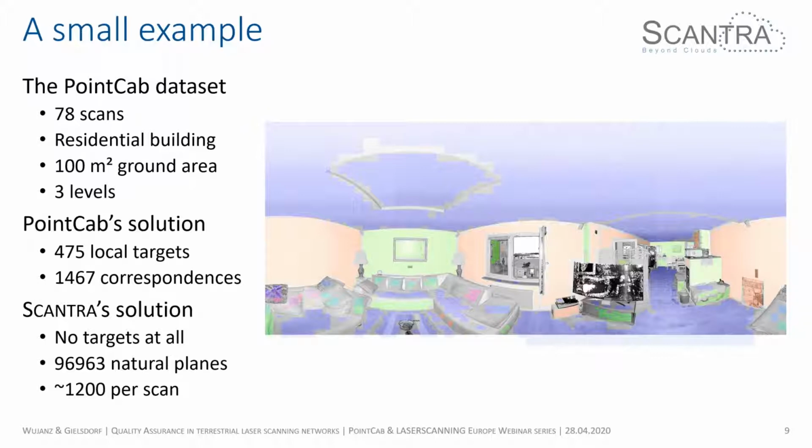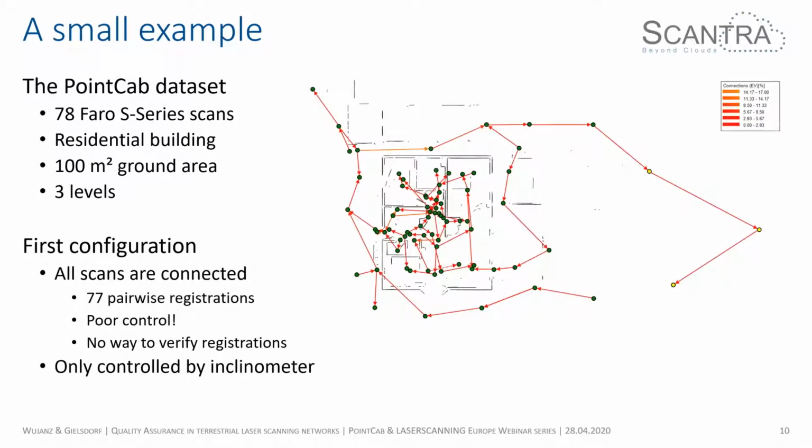Another important thing to mention is that every single plane has different characteristics, so we don't treat them all as being equally precise. We weigh them during registration, but that's another subject altogether. Per scan, we detected 1,200 planes, and in total we used about 97,000 natural planes for this project. Then we have a look at what you can actually do with the data.